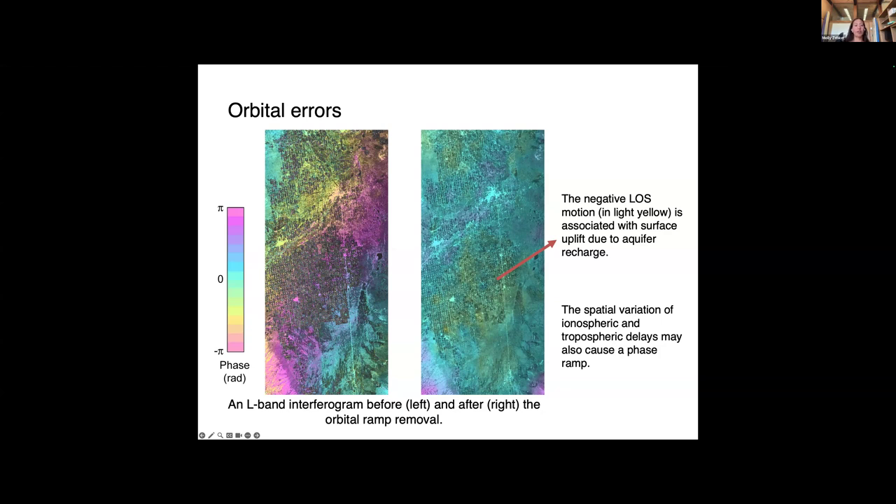So this is an example of an L-band interferogram with an orbital error. And after we remove the ramp, this slight aquifer uplift signal starts to pop out. So here that small subtle signal was completely buried by the orbital ramp.